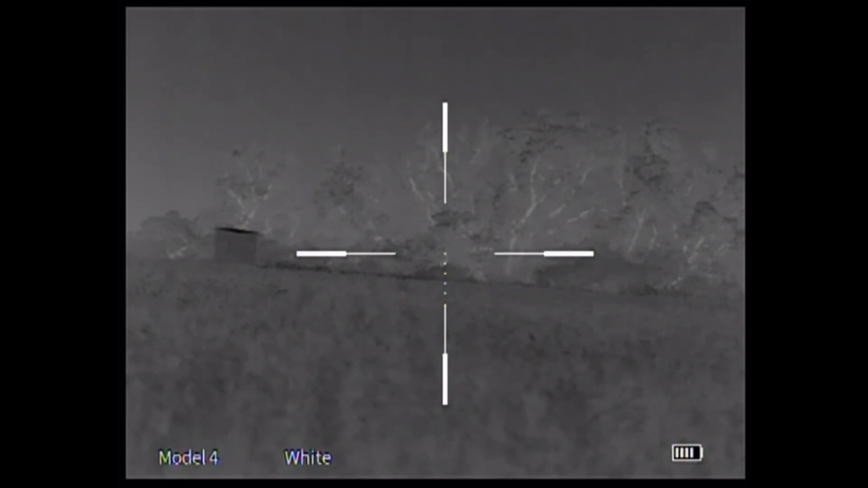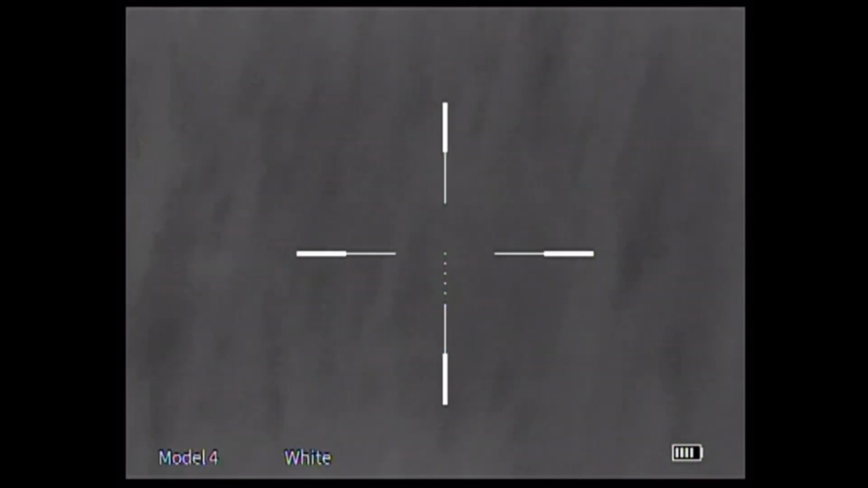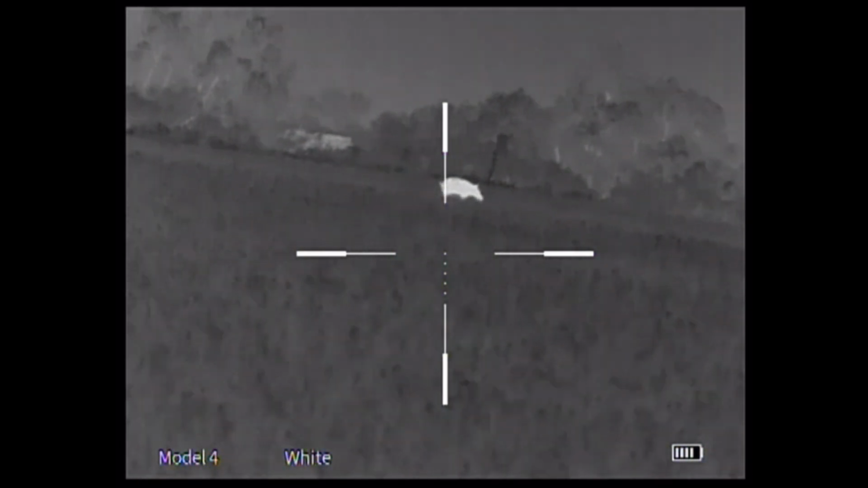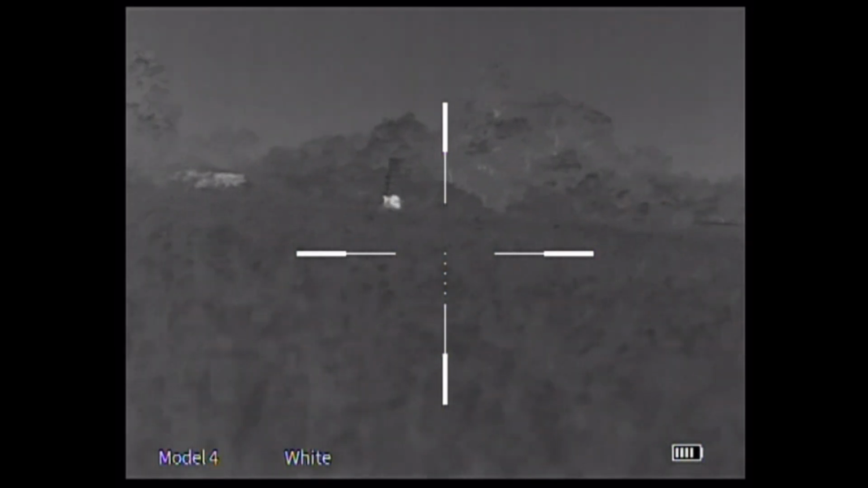I didn't want him taking the follow-up shot, just out of safety. So I was able to get behind the scope, check and see where the hog went. Here we are. Hang on, let me shoot him again. Not a very good shot here, but I was a little bit jacked because my son just shot his first pig.